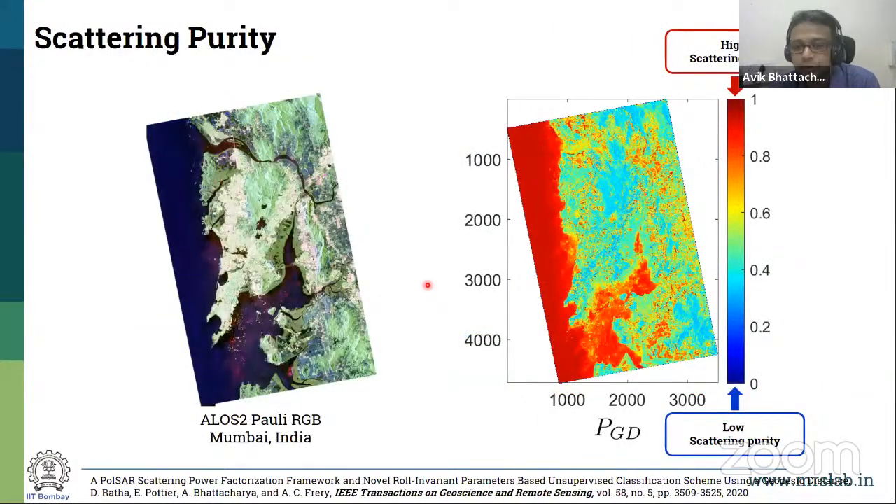Same image I take. Now you see, over here it's a calm water body. This is the Arabian Sea. The scattering over here, as you have seen, is surface-like scattering, but it is also very pure in nature, a high amount of purity. But over here, which is mixed up in the resolution cell, scattering from different kinds of targets, you see the scattering purity is on the lower side. Of course, it is not equal to 0, which, as I say, is not possible, but towards the lower side. So this gives information about the amount of purity in the scattering.